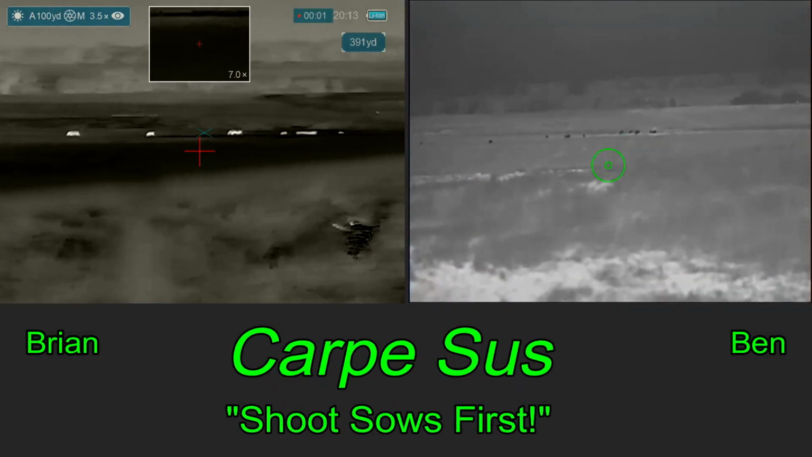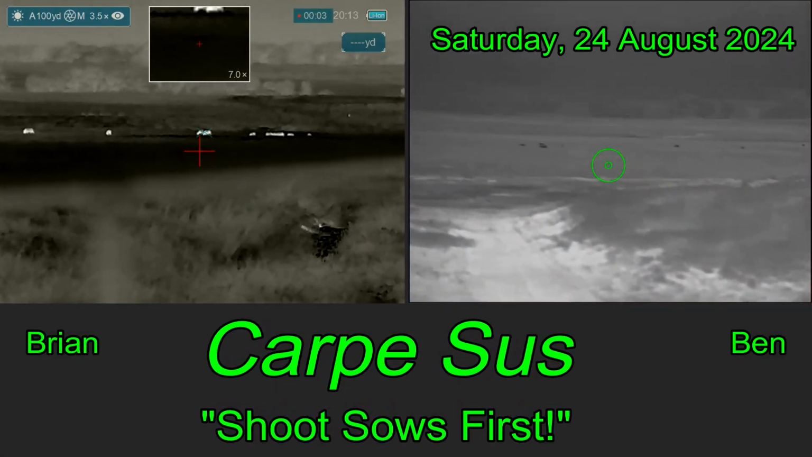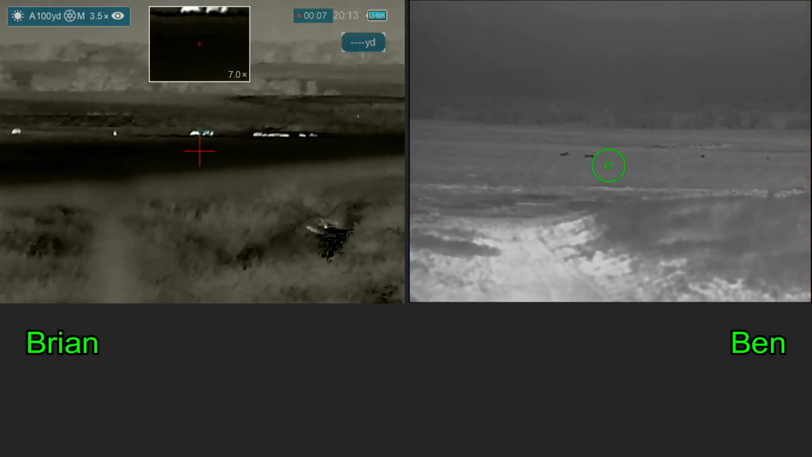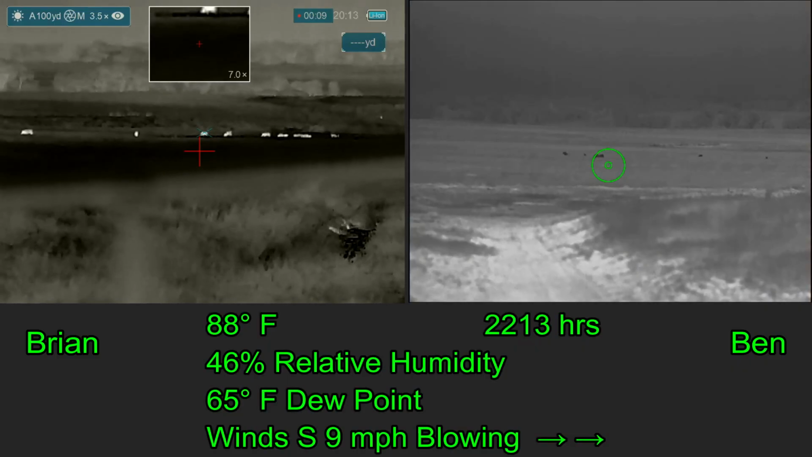In the meantime, a brief hello to my wife, and Ben and I are off to hunt Carpe Sus. We're actually on the second property of the night. I'm getting video from outside the gate. Ben's getting video from just inside the gate of some hogs that we have there in the distance.